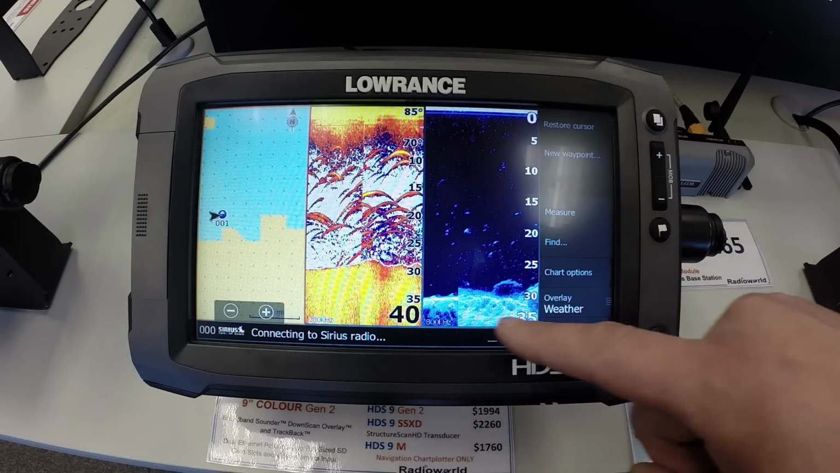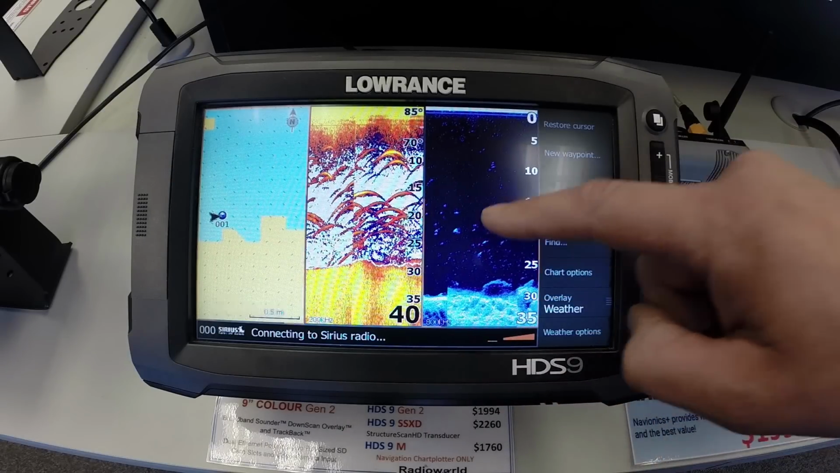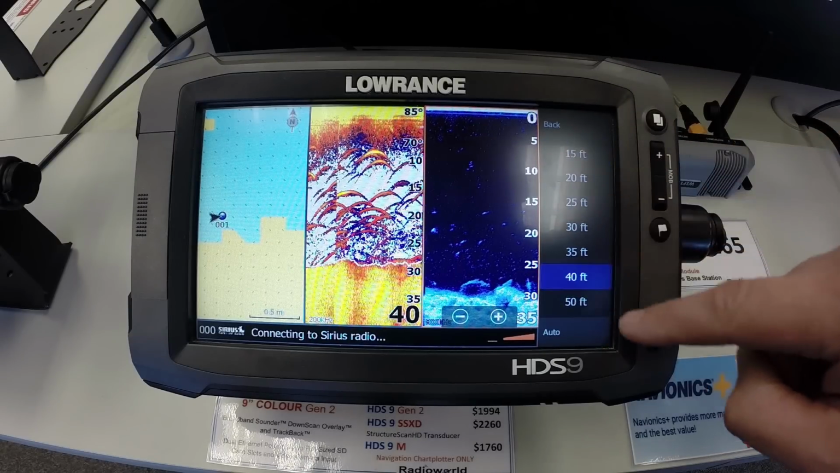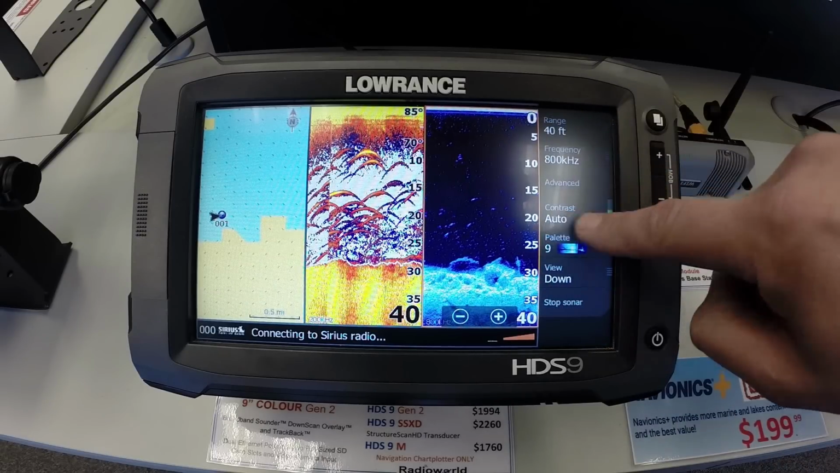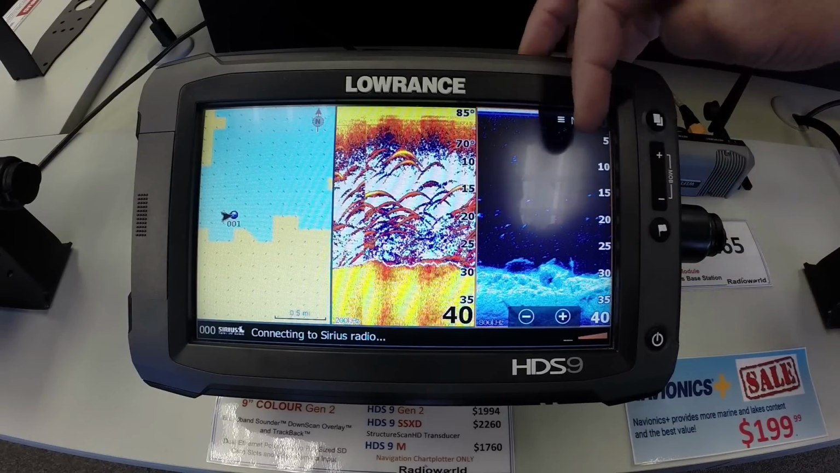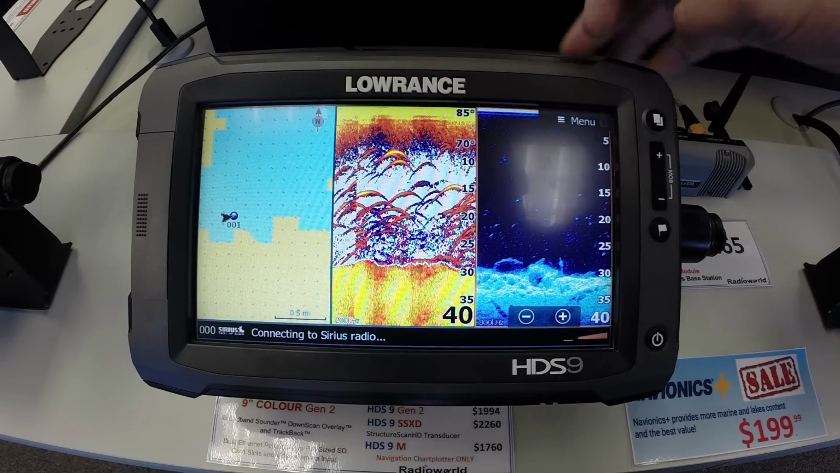Next thing I want to do is make sure my range is set up correctly, or set up identically, I should say, on both of these screens. So I'll set them both to 40 feet. Hide the menu there to maximize my screen size, and now I have the exact same information on both of these screens.